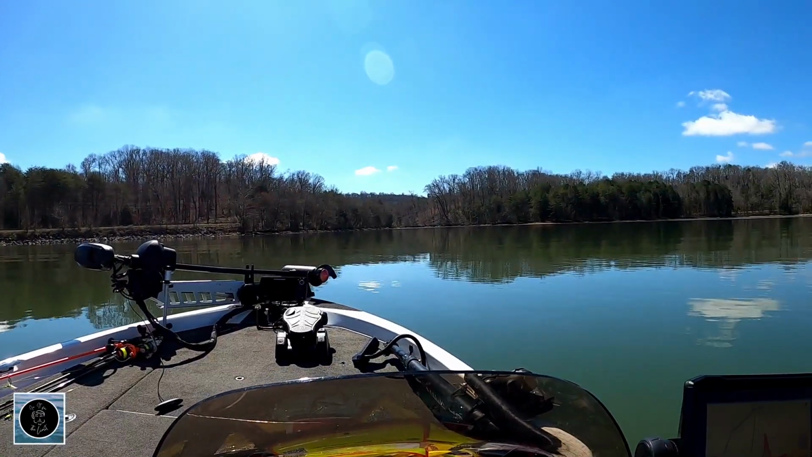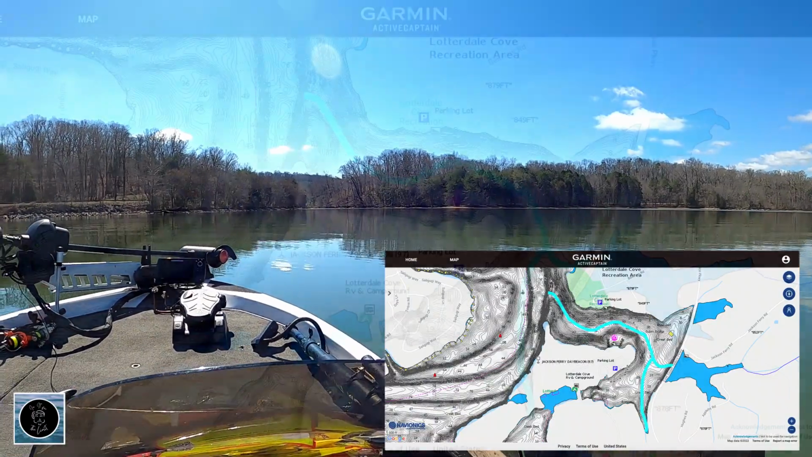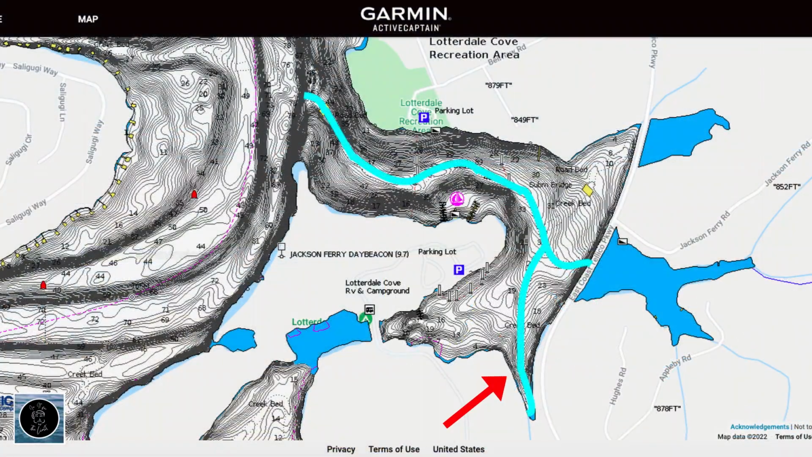I've got some trees already marked here, and you can see where the creek channel comes in. I tried to mark, I looked at some waypoints on the map, and I'll try to show you what that looks like. But you can see where a tree I'd mark what it looks like on the side scan and down imaging when you come across a vertical tree.